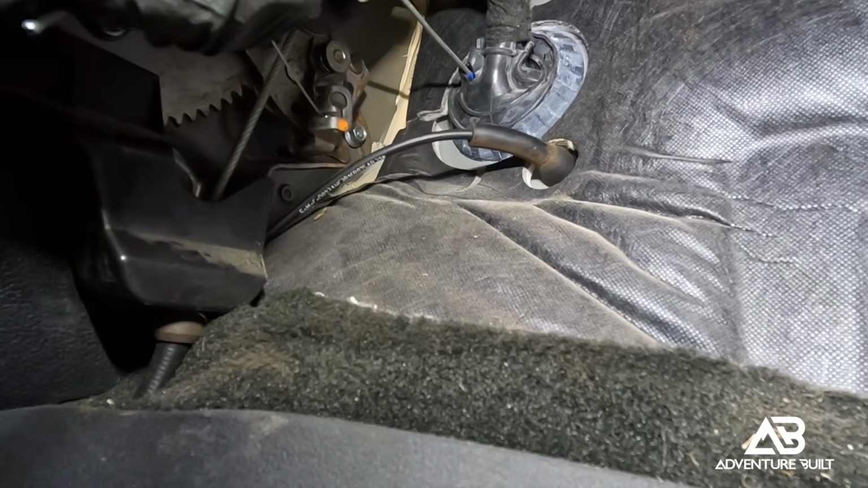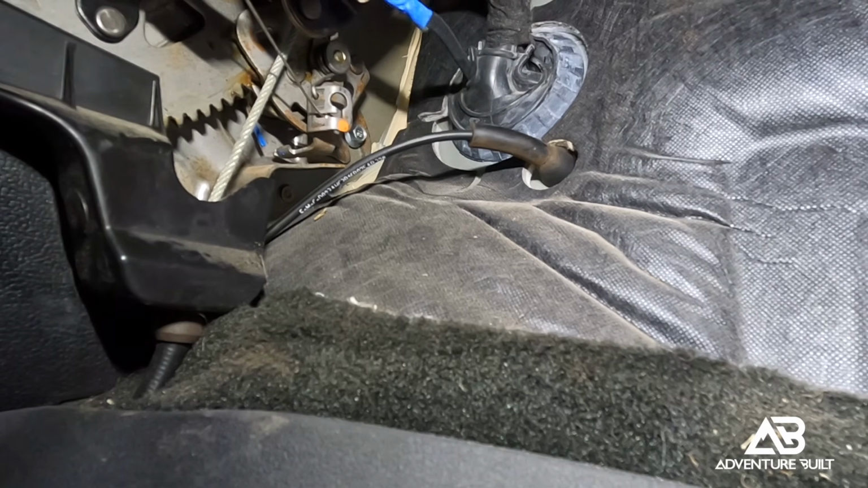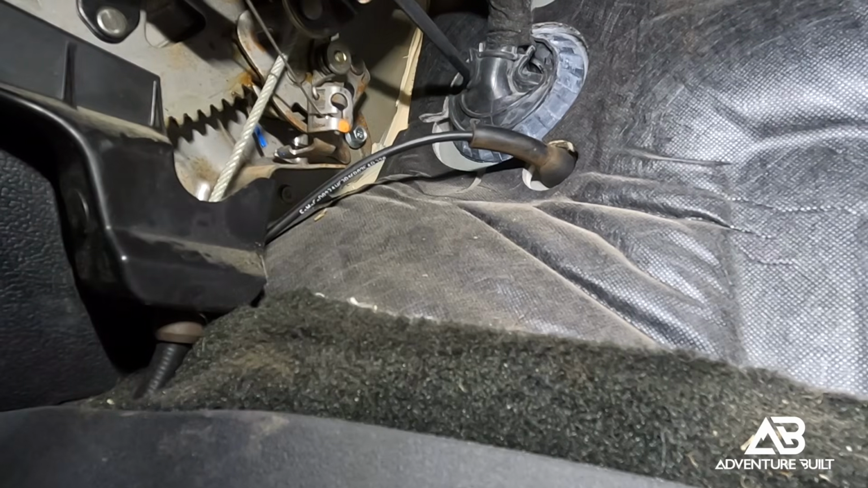You just got to find the right spot, use a razor blade or a knife, make a puncture through the rubber, and push it through. It's sort of self-healing. If you want to be extra cautious, use a little silicone to seal that up nice and tight. That way you don't get any fumes or water intrusion into your cab.